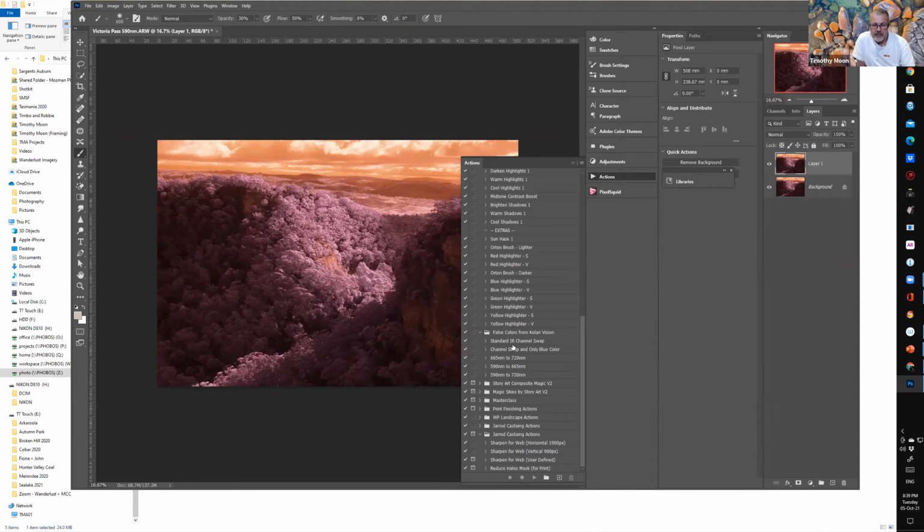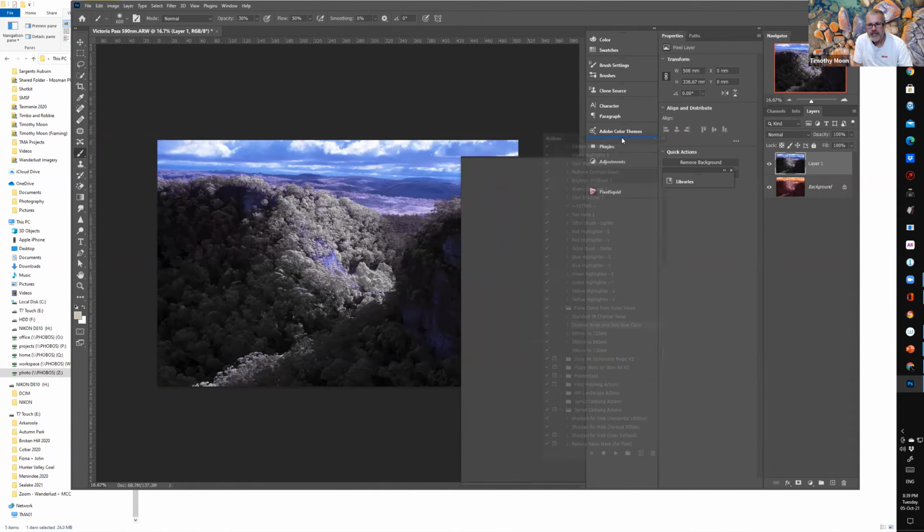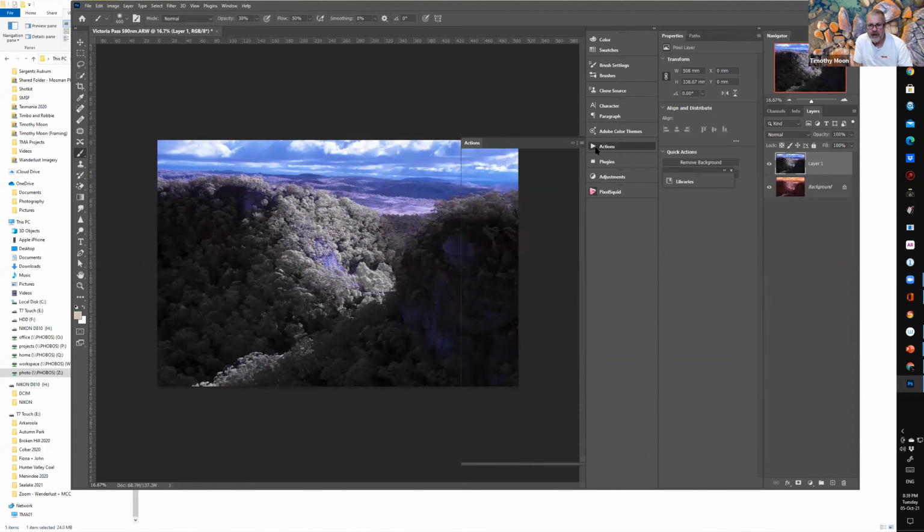So this option here, channel swap and only the blue color. If I run that action, as you can see, it essentially turns what was the mauve colours into greys, blacks and whites, and then for the orange, it does a blue and red channel swap, and what was orange ends up becoming blues. What false colour refers to is that it turns the sky blue. All right, that's the false colour action. So that is one effect.